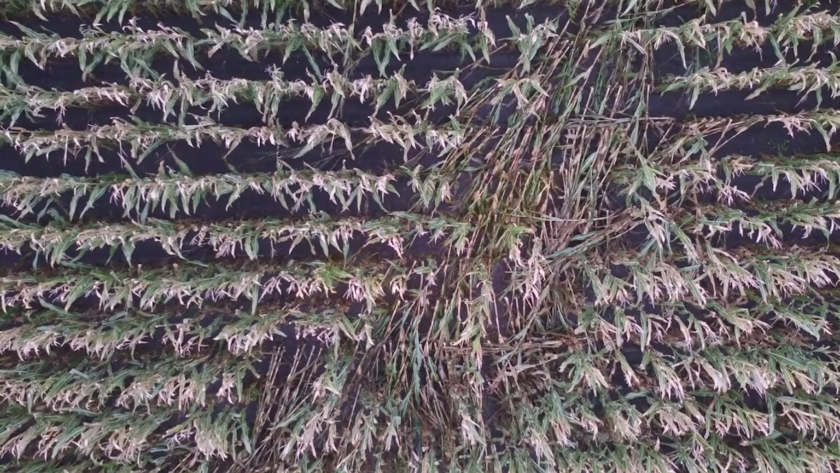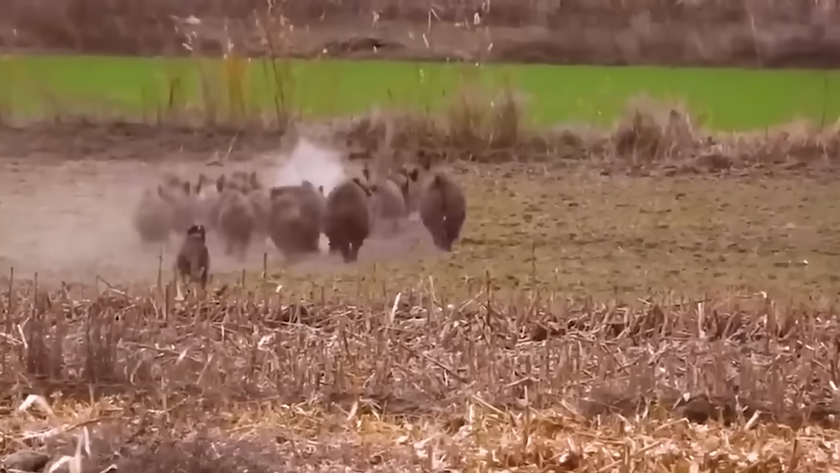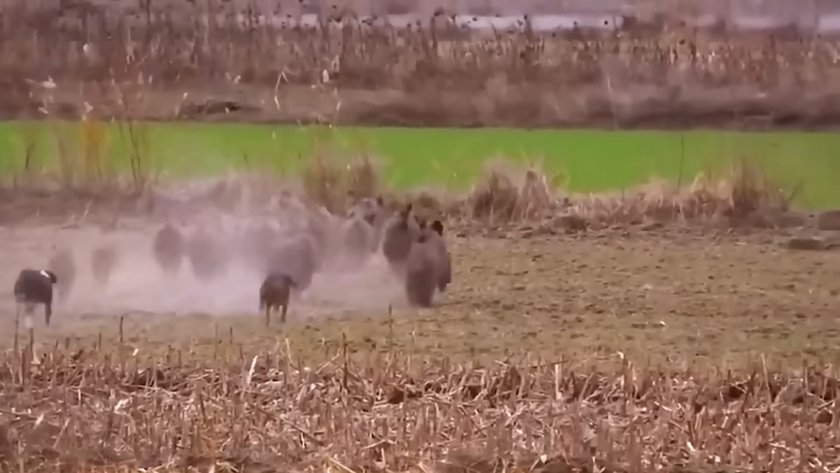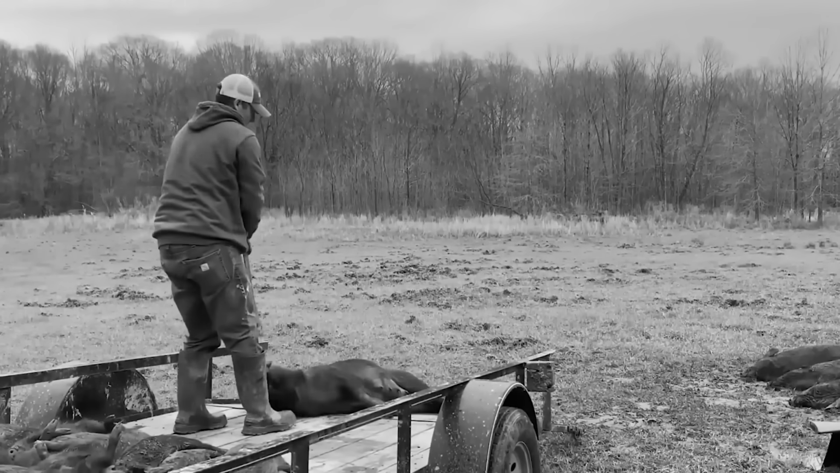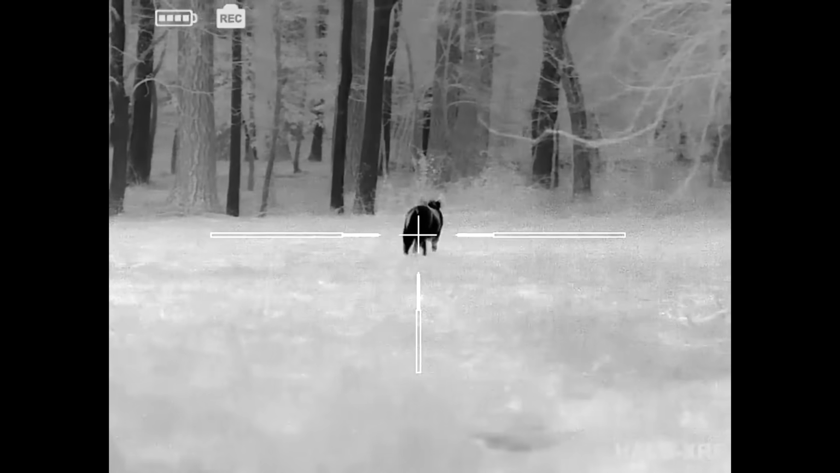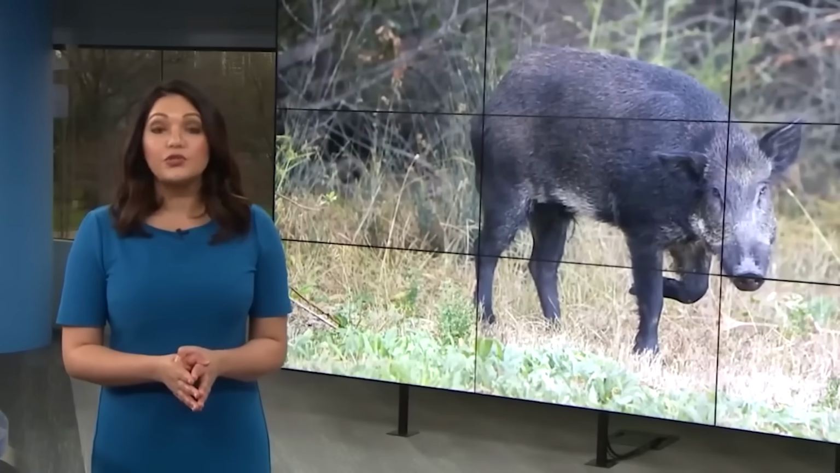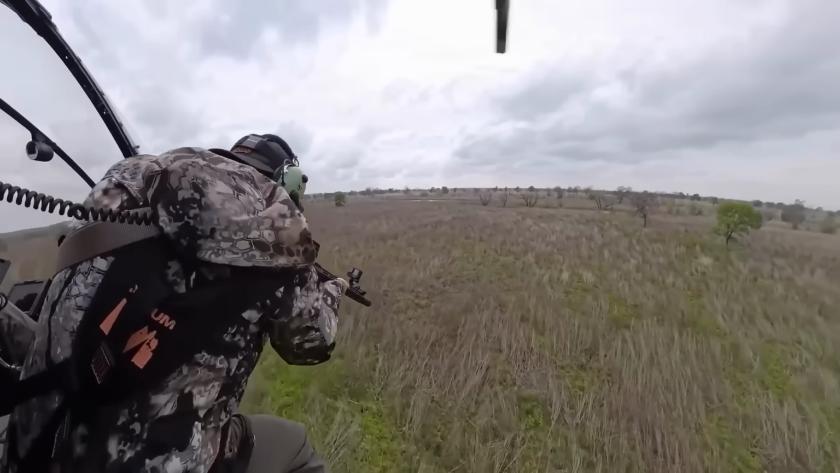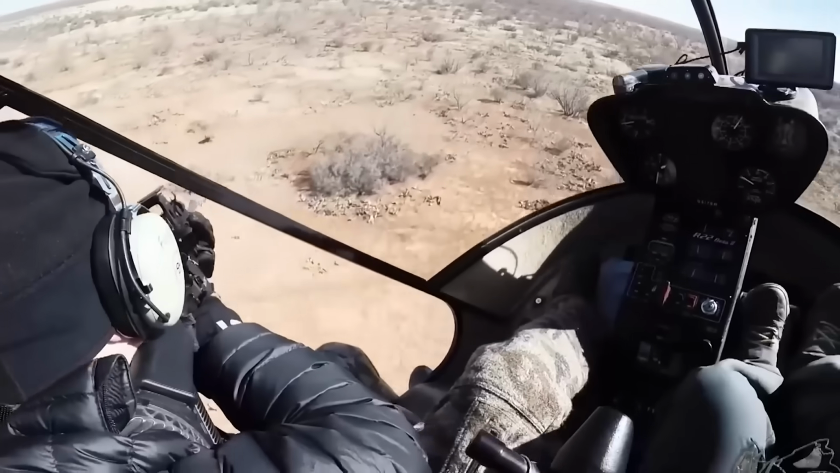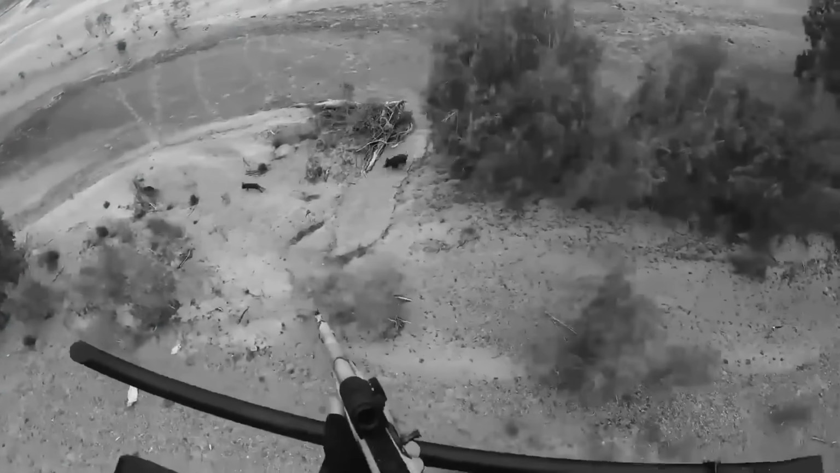But here's the problem. For decades, every tool available for this fight had the same fatal flaw. Corral traps baited with corn can remove a whole sounder when everything goes perfectly, but hogs are intelligent. The survivors learn the trap, teach the sounder to avoid it, or simply shift to the neighbor's property where the pressure is lighter. Night shooting with thermal scopes works on accessible land, but the pigs do their worst damage in the darkest hours, across millions of acres of private brush country no shooter can reach on foot. Helicopter culls work on the biggest ranches with the biggest budgets, expensive, weather-dependent, and every gap they leave gets refilled by the next sounder within weeks.